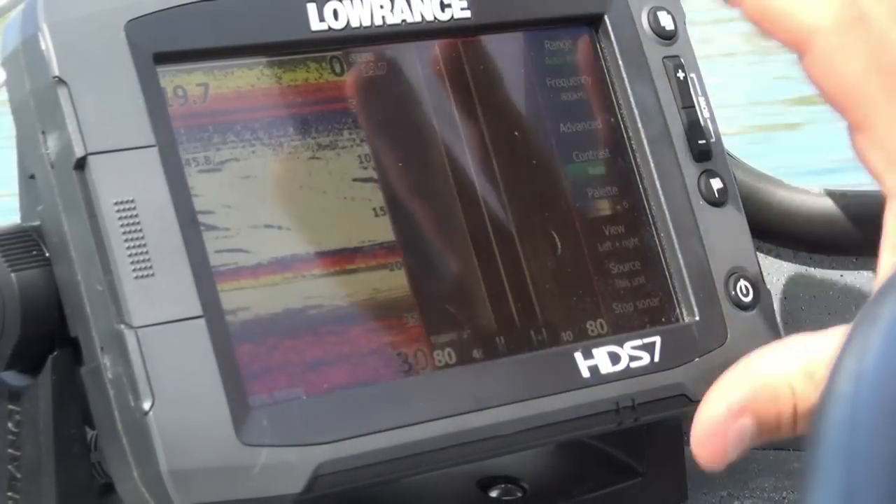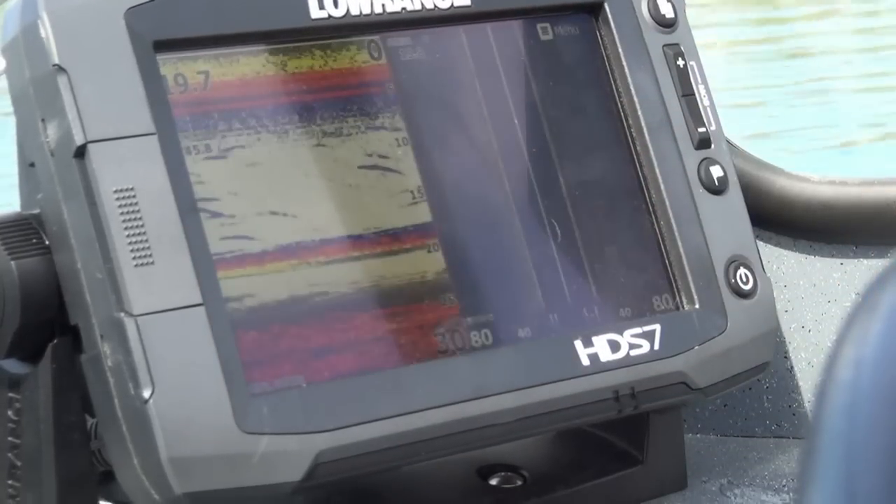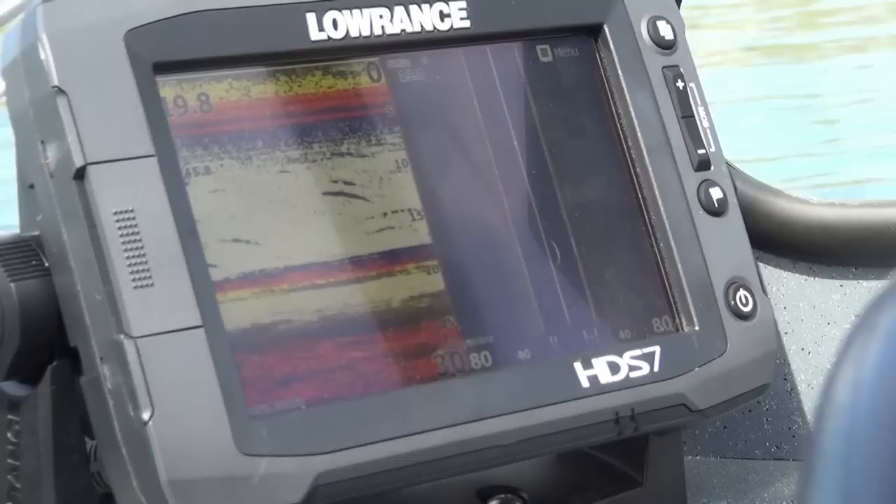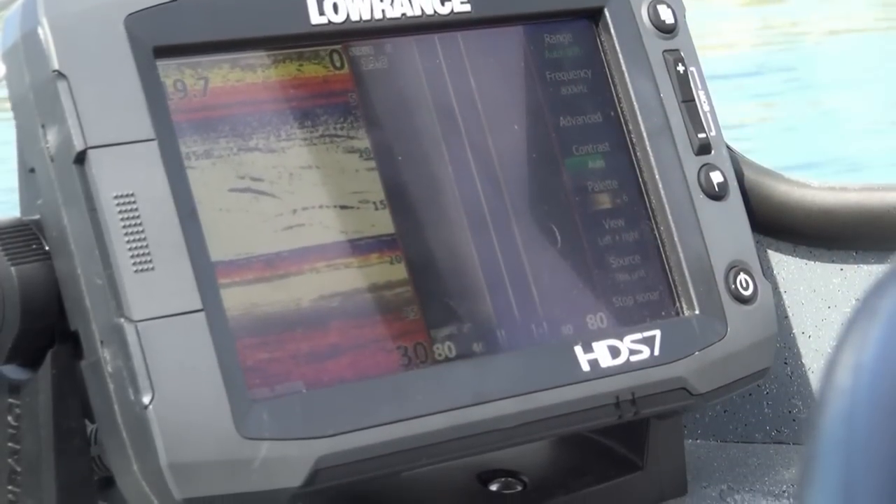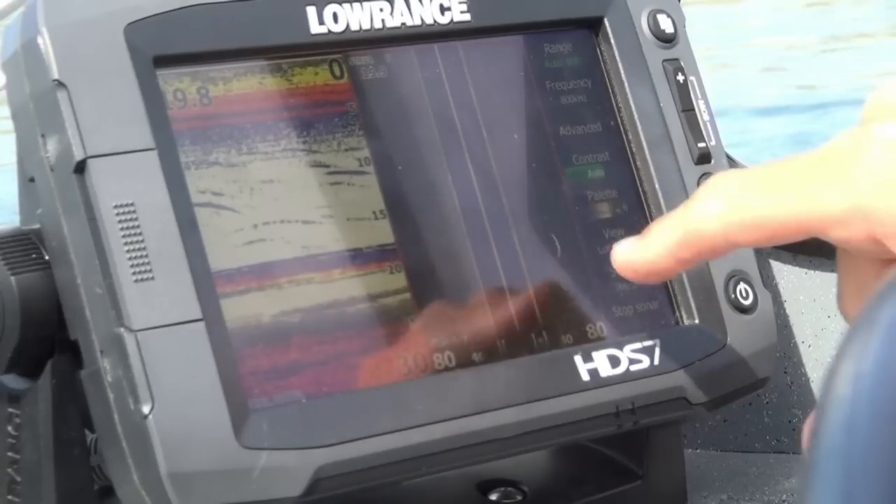So that's how I can go in and adjust each one, even though they're both on the screen at the same time. If I like everything and I don't want to look at my other options, I can grab that and slide it off to the side and get my full picture. That's the really neat thing about the touch screens. If I want to go back to the window, I just tap on menu and all that stuff comes right back up. Right now I'm looking at a side imaging left and right.